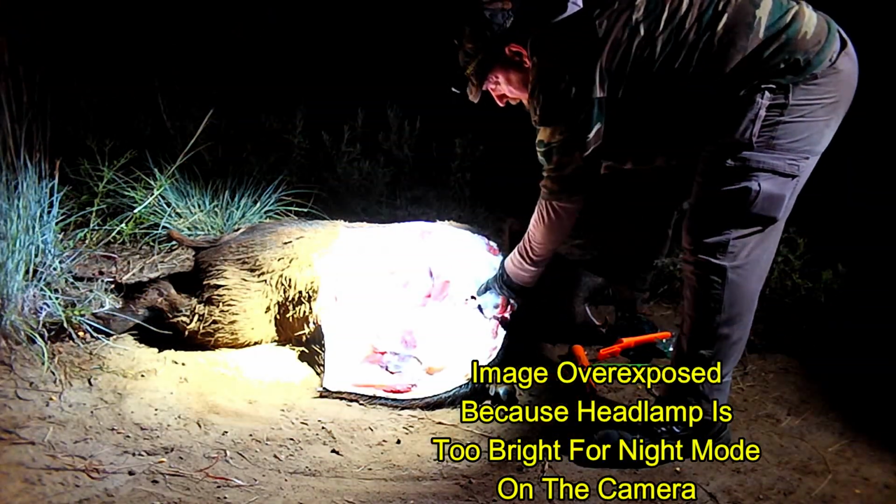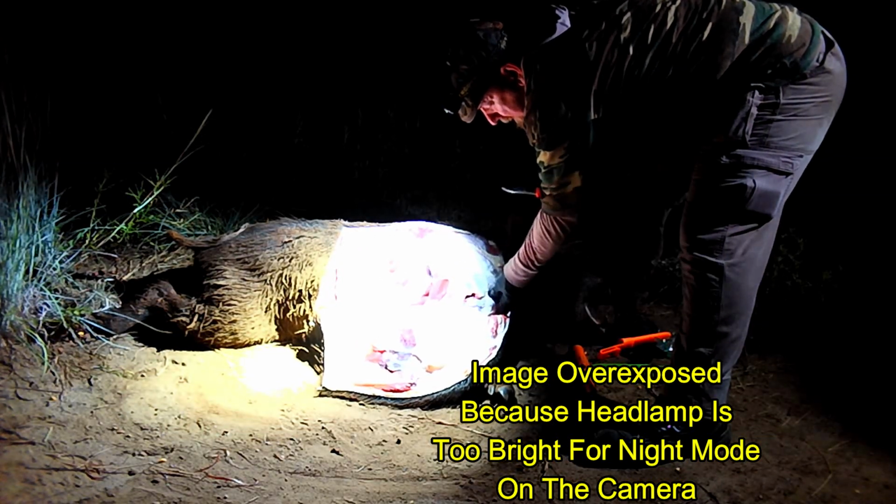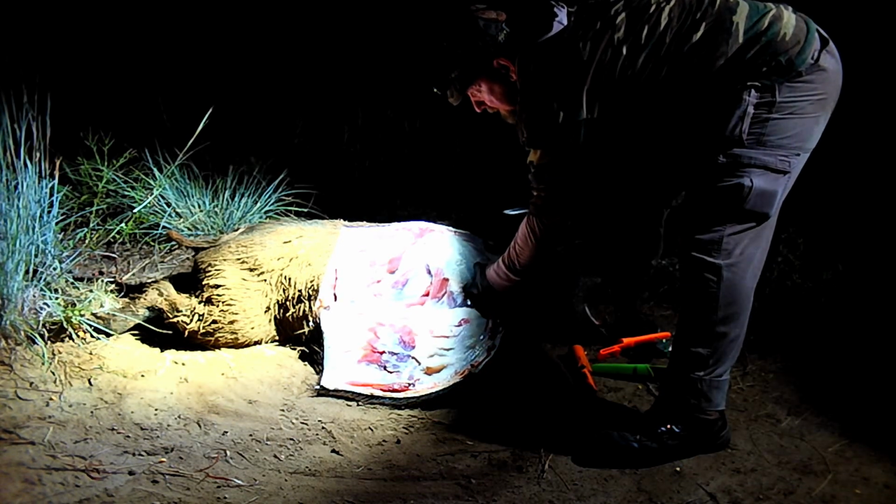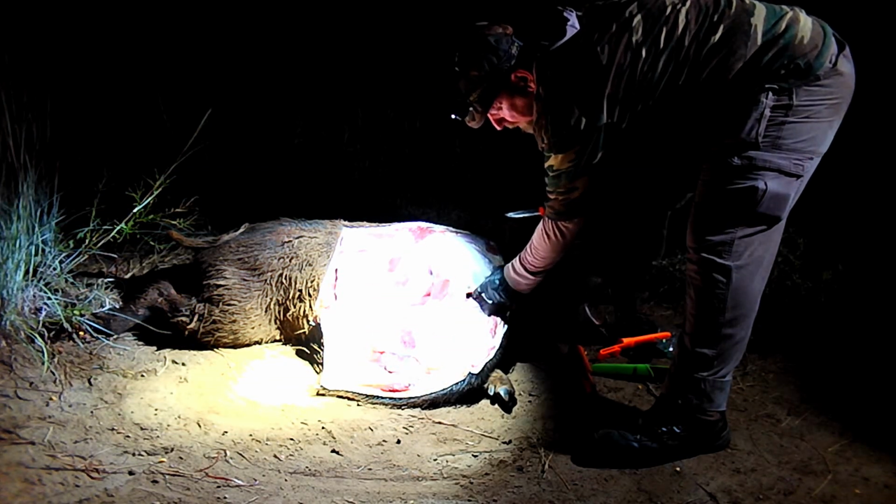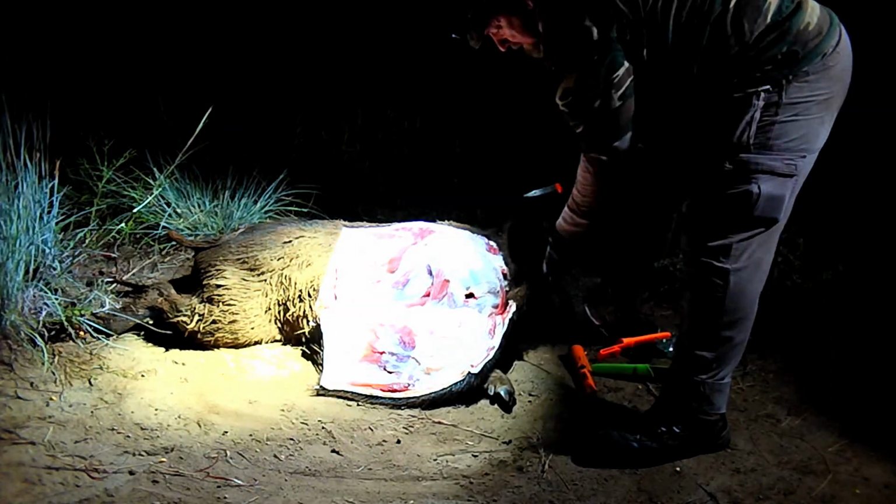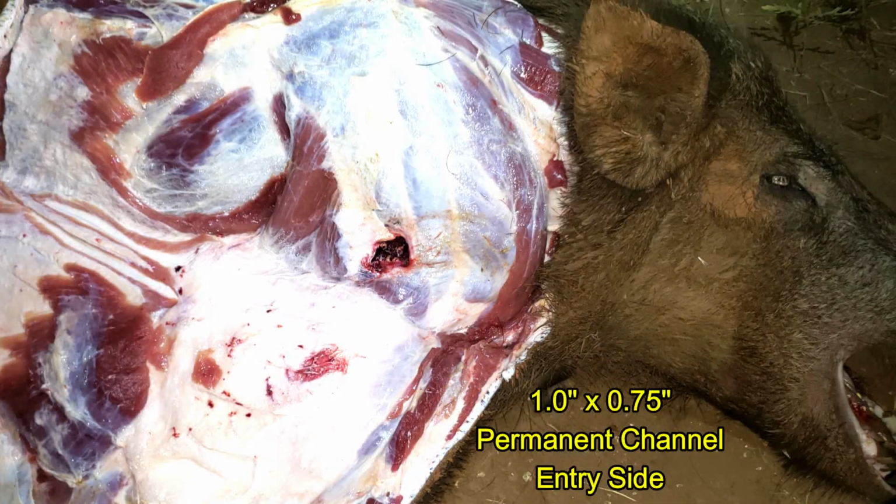Alright, the bullet entered right here. Just nicking the bottom of the shoulder blade behind the humerus. Here's a better image of the entry side permanent wound channel. Notice the lack of blood despite the fact that the hog was laying on this side when I recovered it.